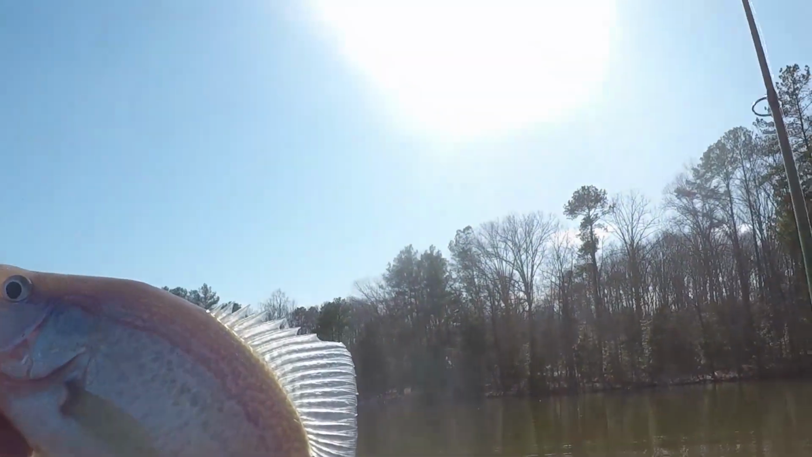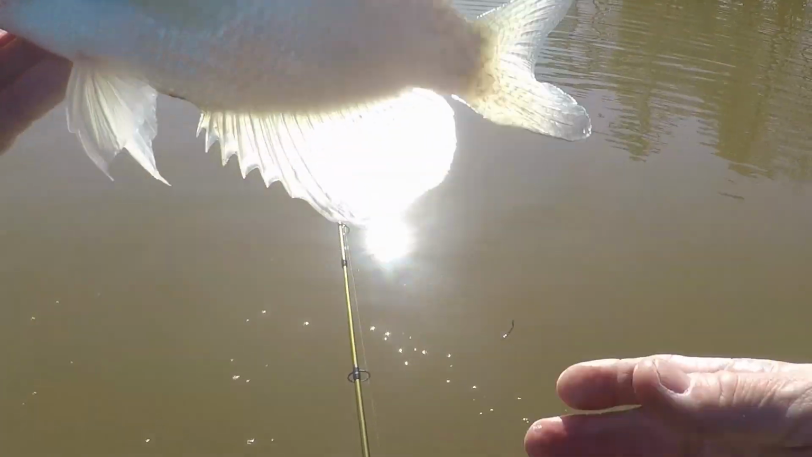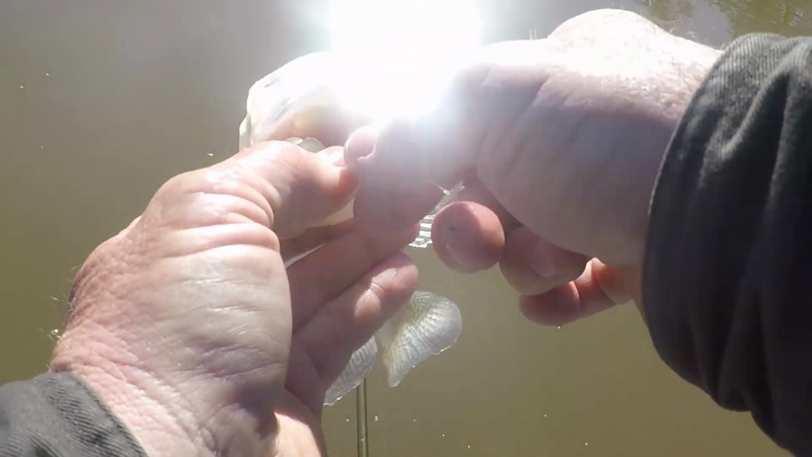That's what gets you excited, guys. Come out of that net. Look at that one. Tell me that don't get you excited. Isn't that a nice one? He's about 12. He might be a little bit bigger than 12, but he's in that area.